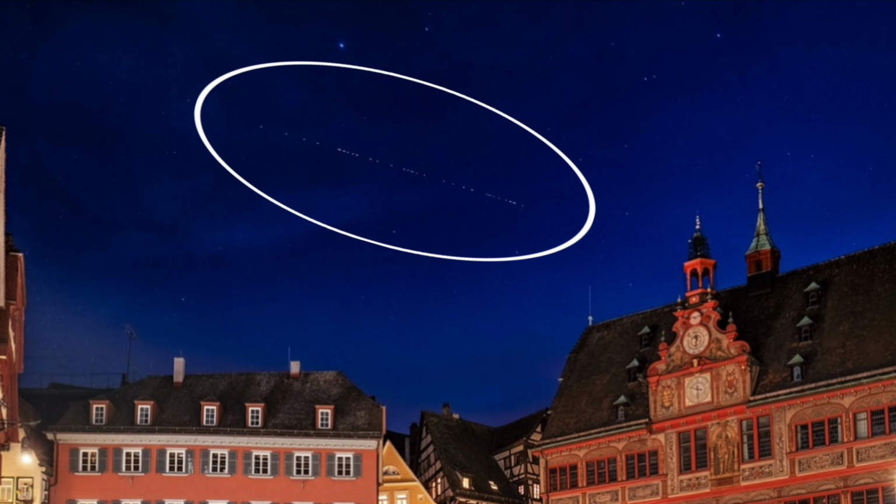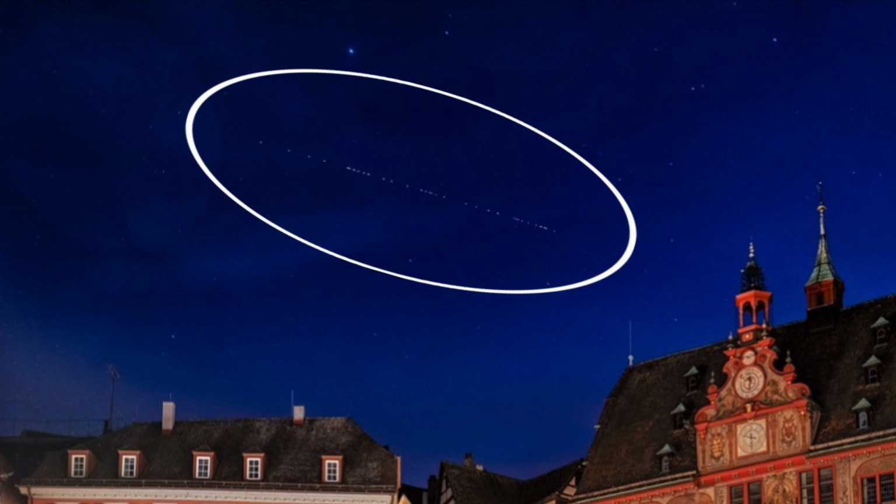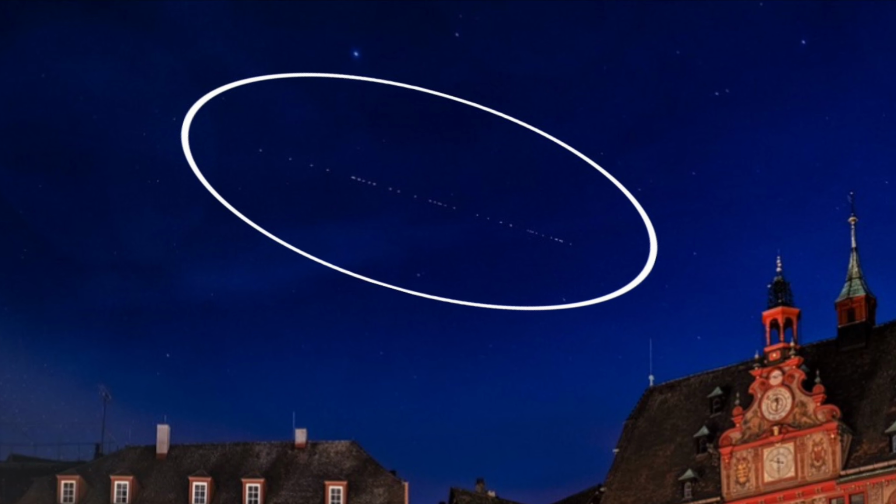Some skeptics speculated Starlink, the satellite that we can see from Earth that kind of looks like a UFO. However, I have actually seen this satellite in real life and caught footage of it, and it looks nothing like this at all. The Starlink is a straight line with way more lights. It's not a triangle-shaped craft with three lights. This is something completely different.